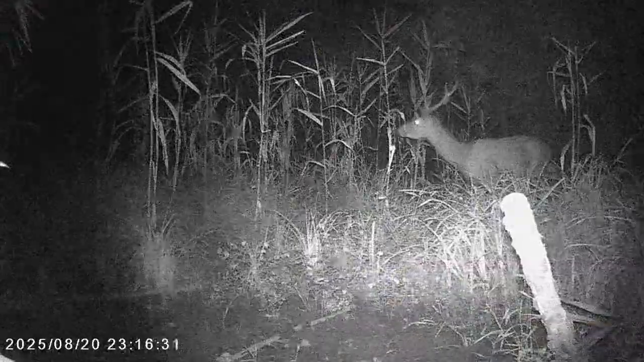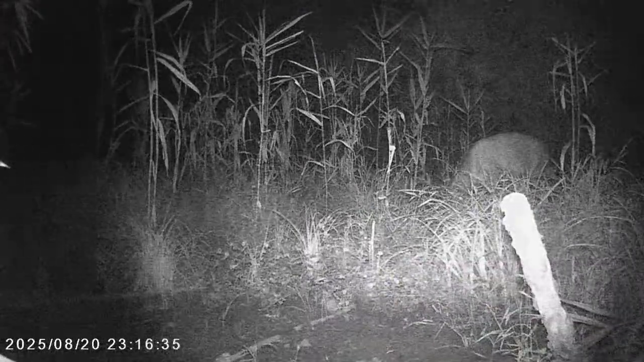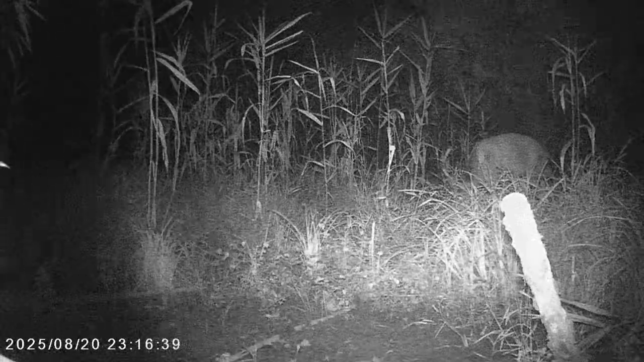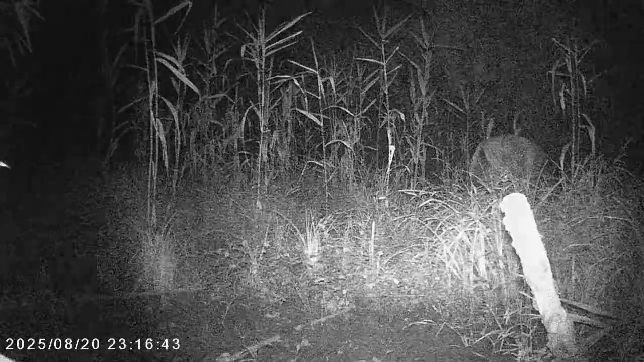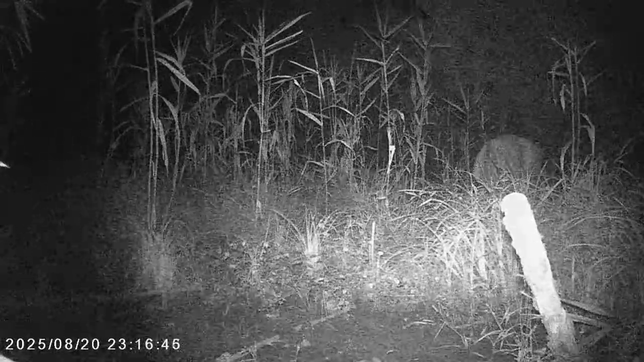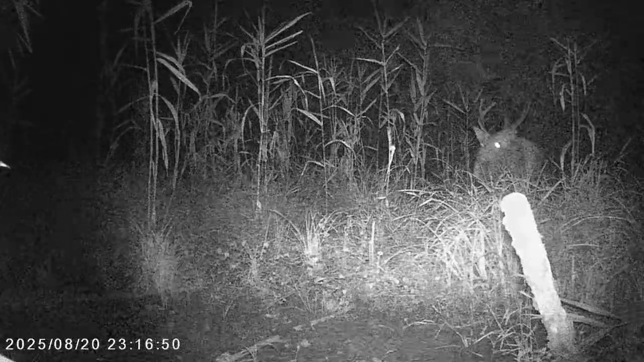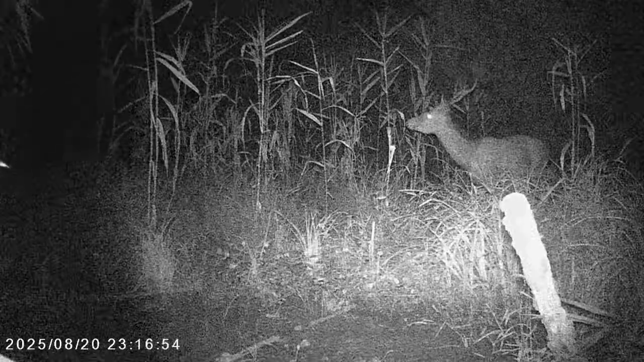Okay, and back into the night time. Now remember I said about counting the number of branches or tines on the antlers. If you look at this male deer in the background there, can you guess how old he is? Can you count the tines with me? I can see 1, 2, 3.